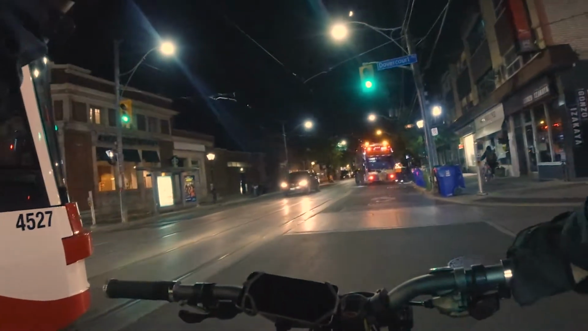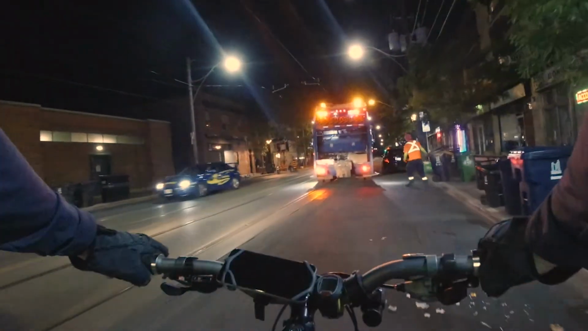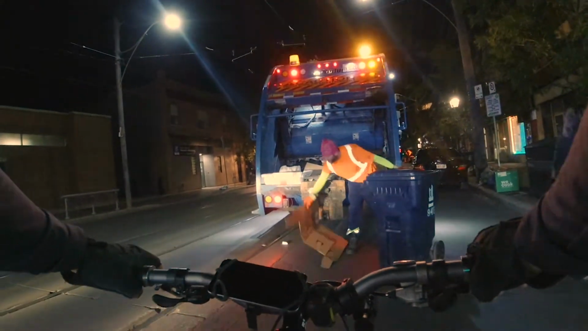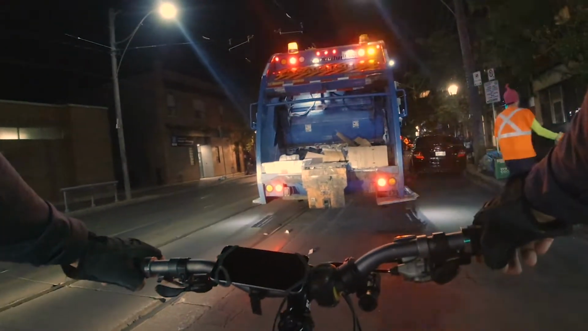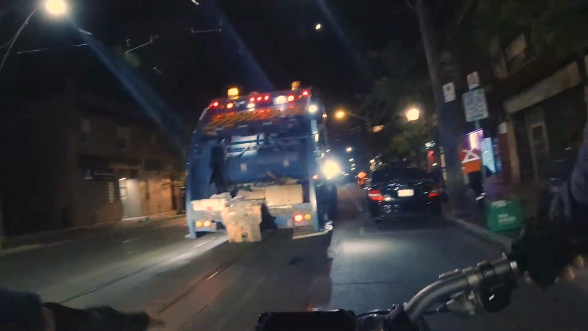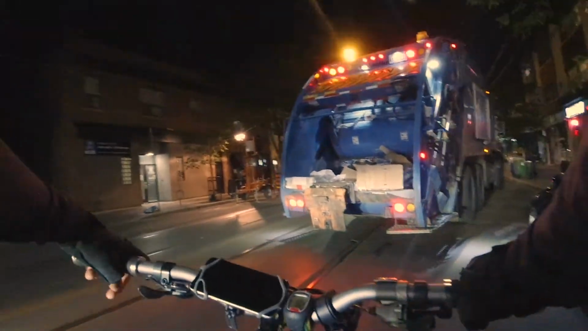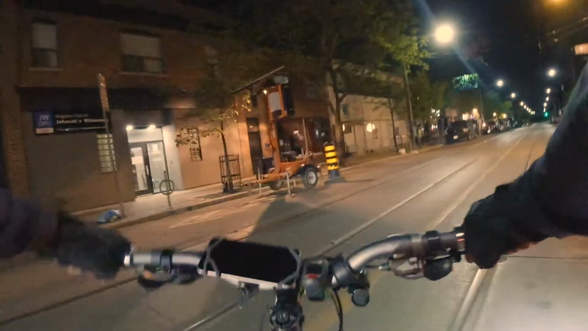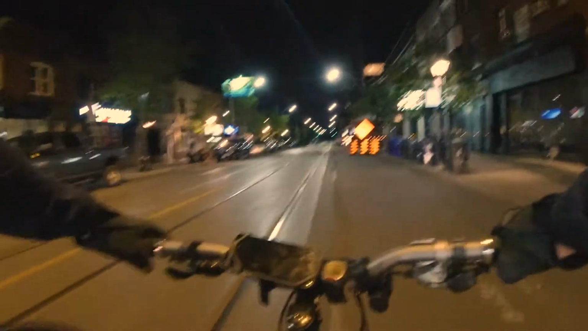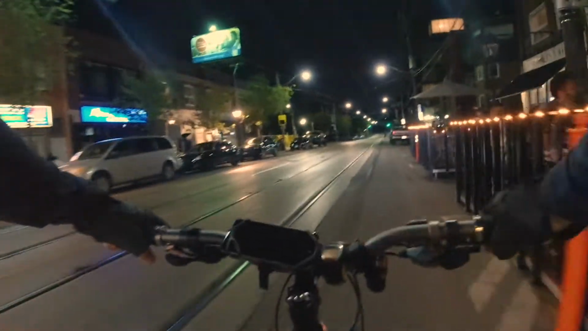Because he can't go around the garbage truck. Wow. This is gonna be a long one. Wait a minute. Does that mean we're gonna be in front of the streetcar now? Whoa. Don't worry about it. He knows I'm making a film, so he's trying to not make a ruckus. So now officially we're in front of the streetcar, passing a truck, and we are off. That was fun. Let's go before the streetcar catches up to us.